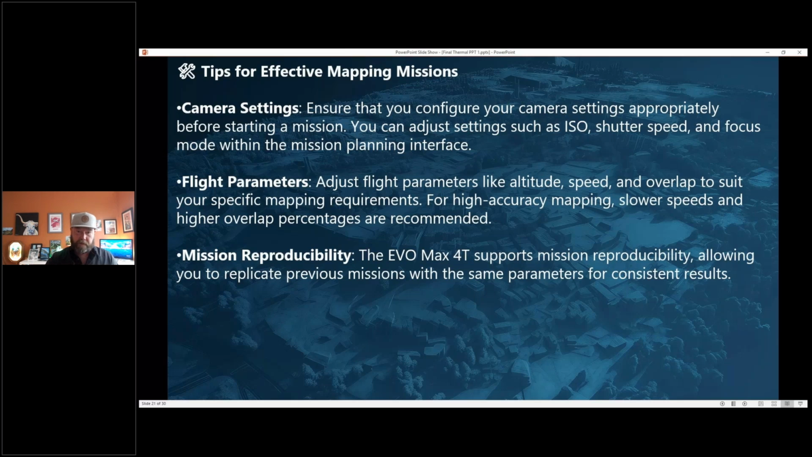Most drones will do this where you can basically reproduce the mission. I talked about that, where you're pulling up older flights that you're doing all the time. Especially with mapping, this is nice because there's a lot more parameters that you need to plug in about the frequency of images and whatnot.